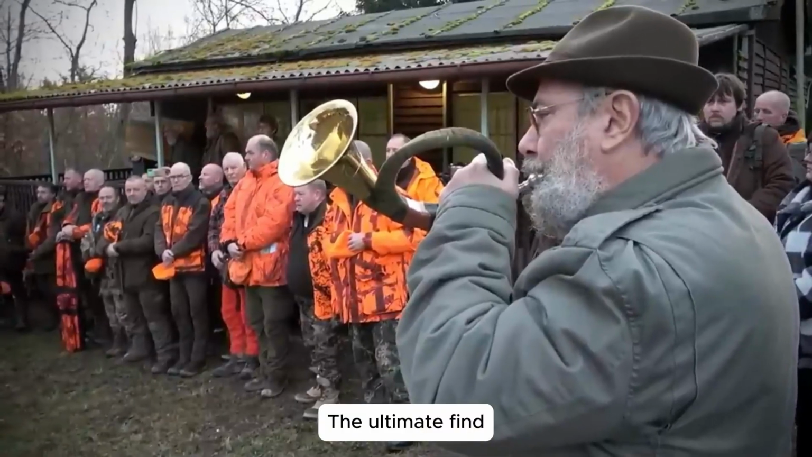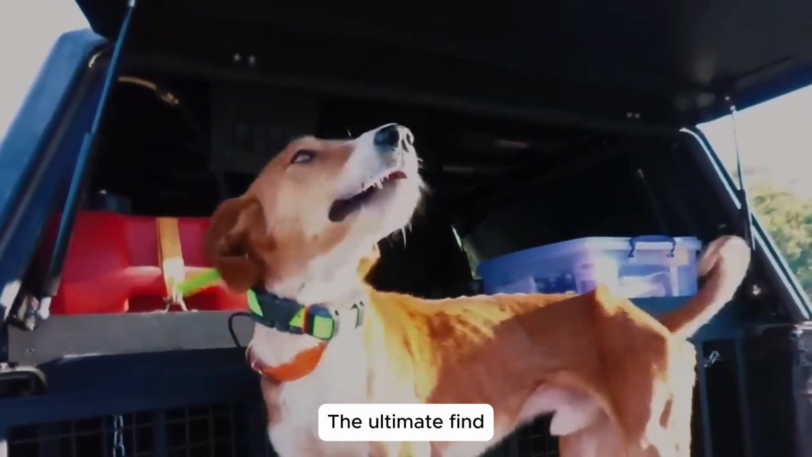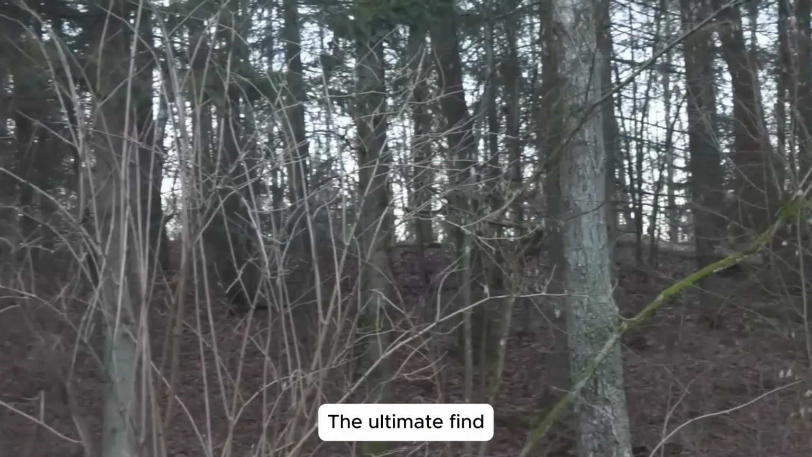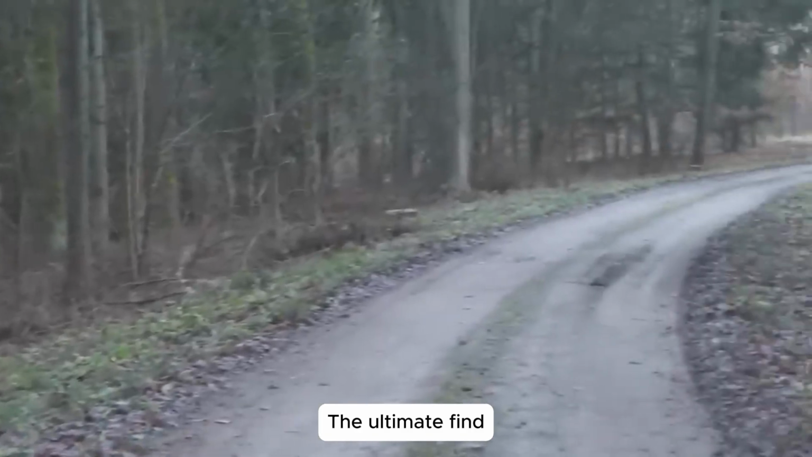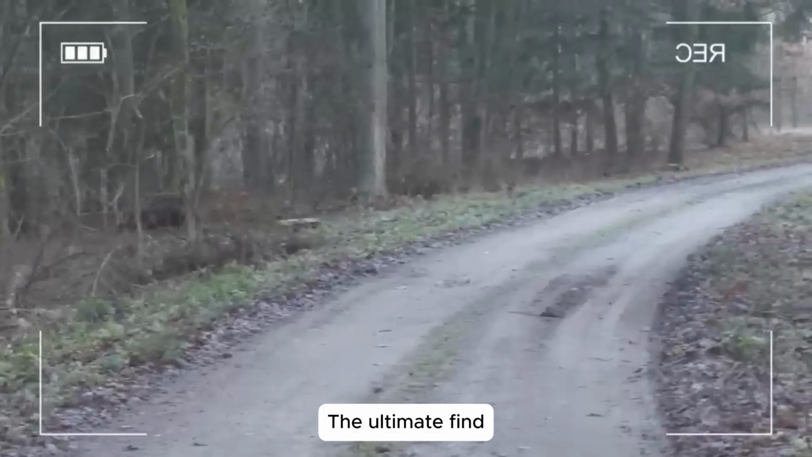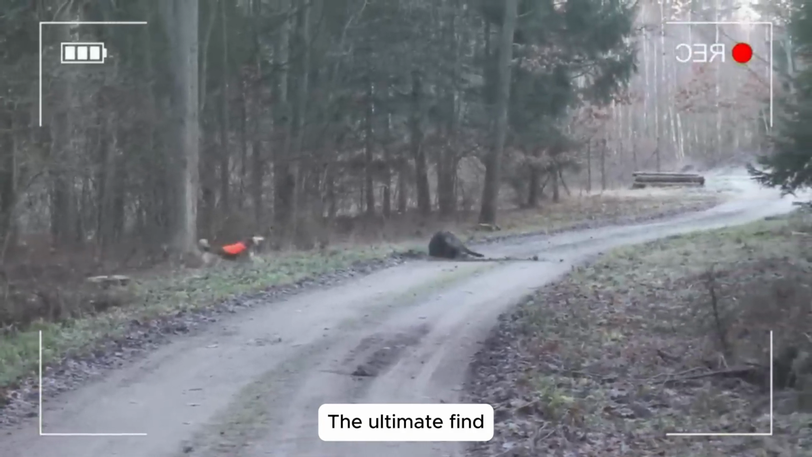The cold Texas winter morning cut through every layer of clothing. As we arrived at the first hot spot, frost clung to the ground, and silence covered the fields like a blanket. In conditions like these, every sense must be sharpened. A faint trail in the snow could lead to a target, and the slightest movement might be the enemy we are searching for.